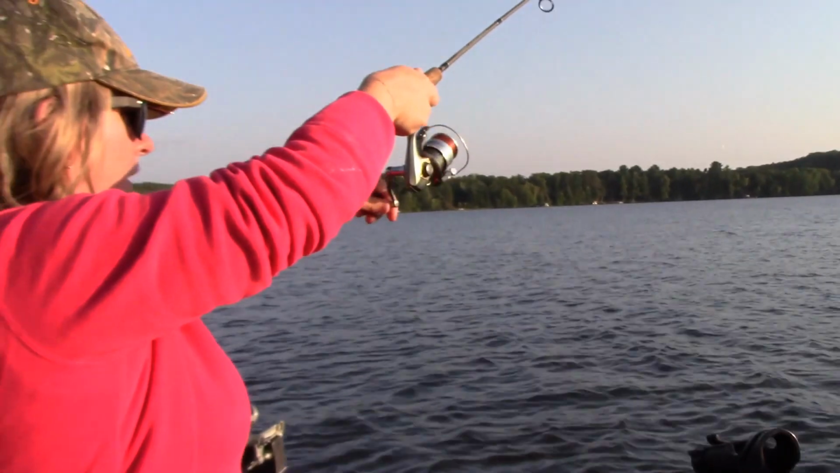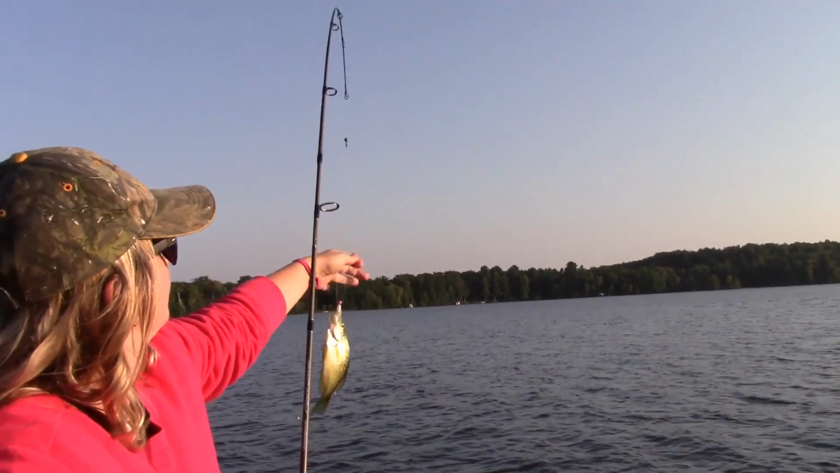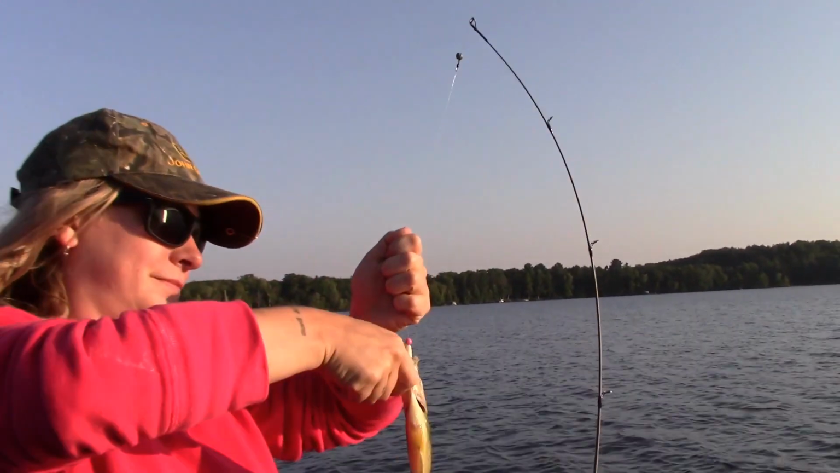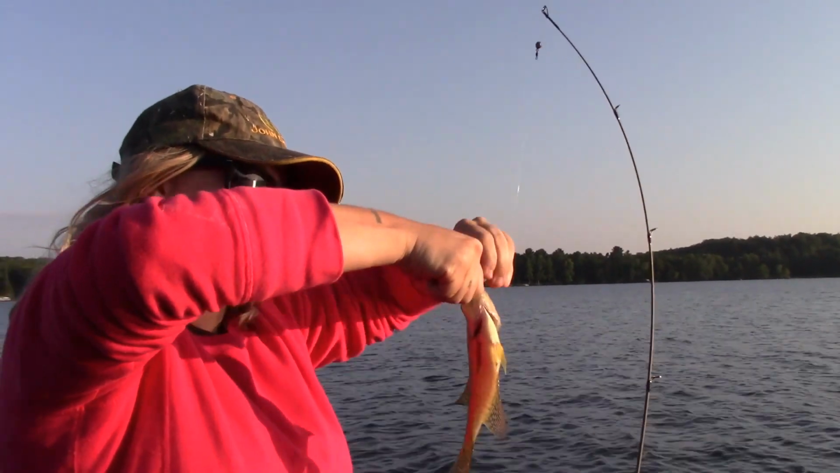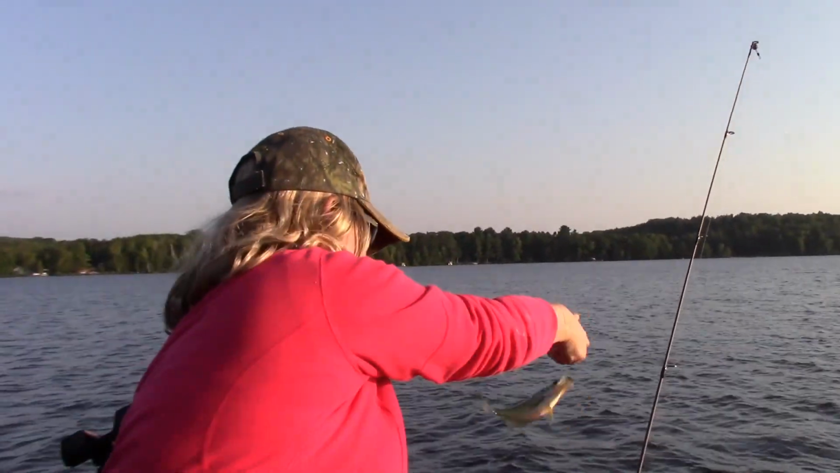Another crappie on there. Another crappie. Yep. You're getting the smaller ones now. What happened? I know. Yeah, just a small one. But they got to get big sometime, right?